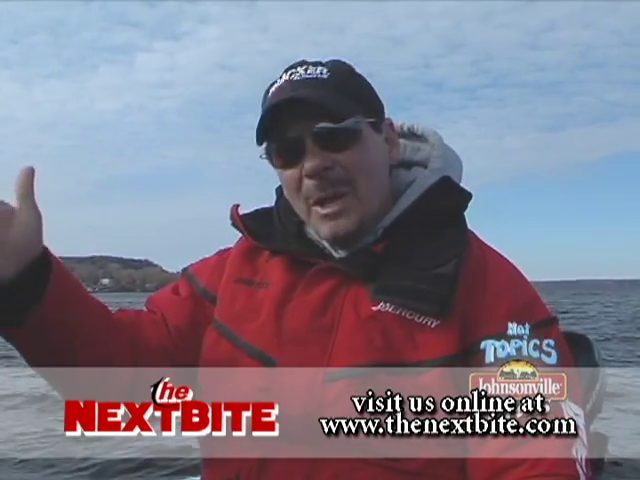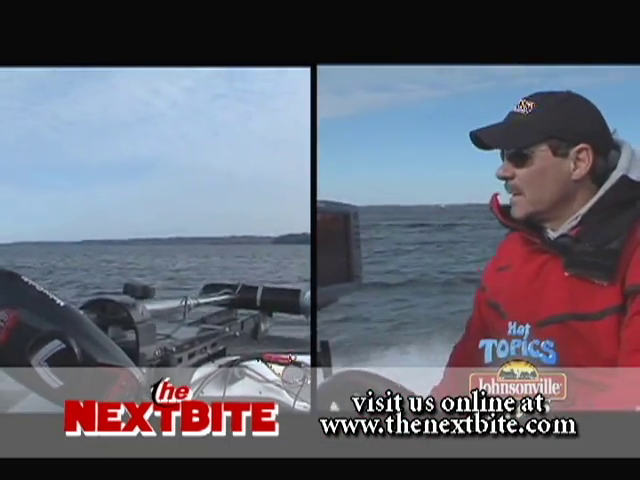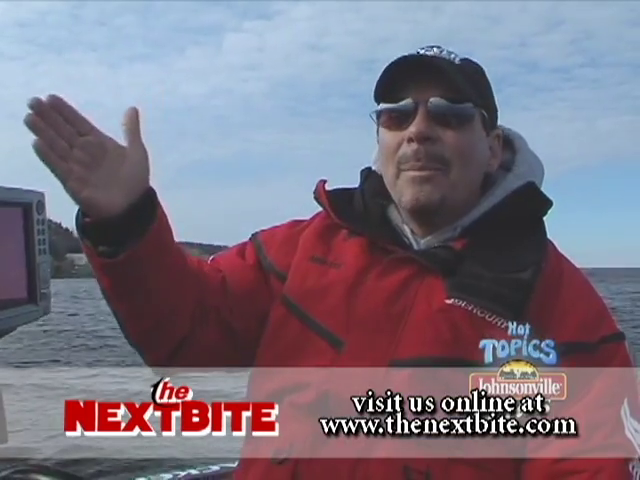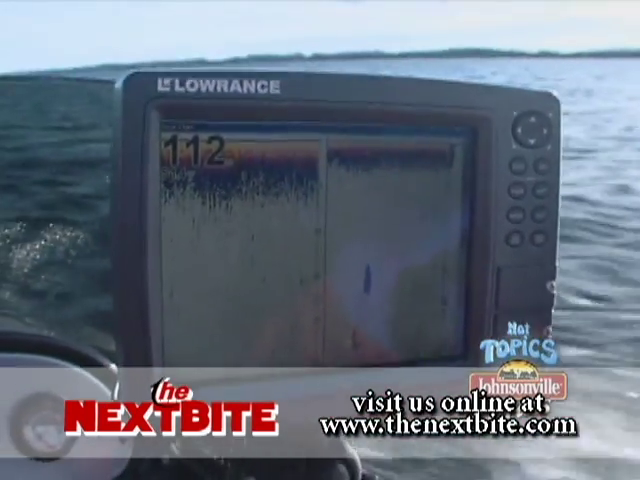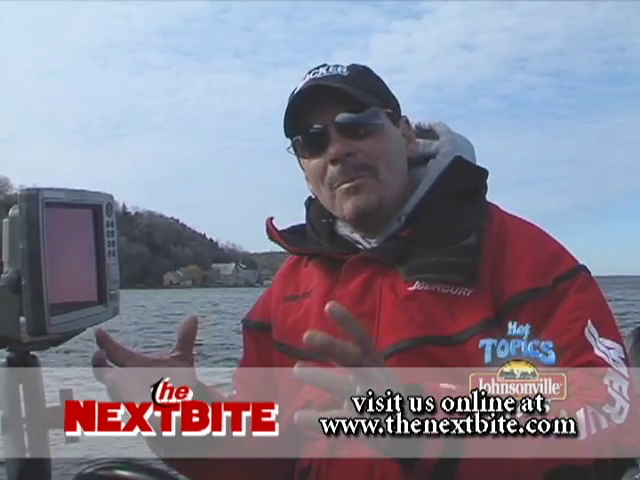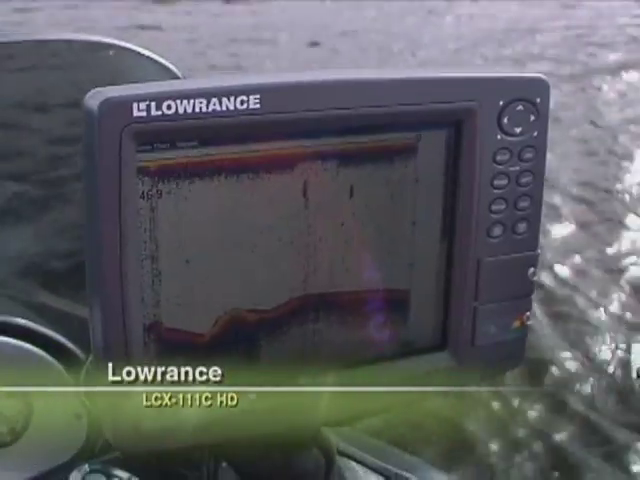Because even though the ping speeds and the processor speeds of these units are extremely fast, they can't keep up with high speed running when they're shooting those sonar waves all the way down 120 feet or 80 feet and then back up. It just doesn't work that way. So what you have to do is look for some telltale signs of fish activity. In this case, big pods of bait fish show up on my screen. So now I can use that same type of thinking when I'm searching for the fish. I'm searching for these pods of bait fish.